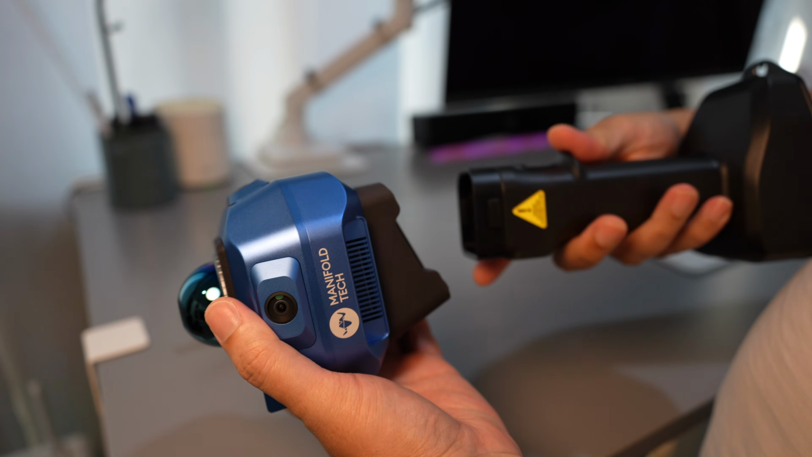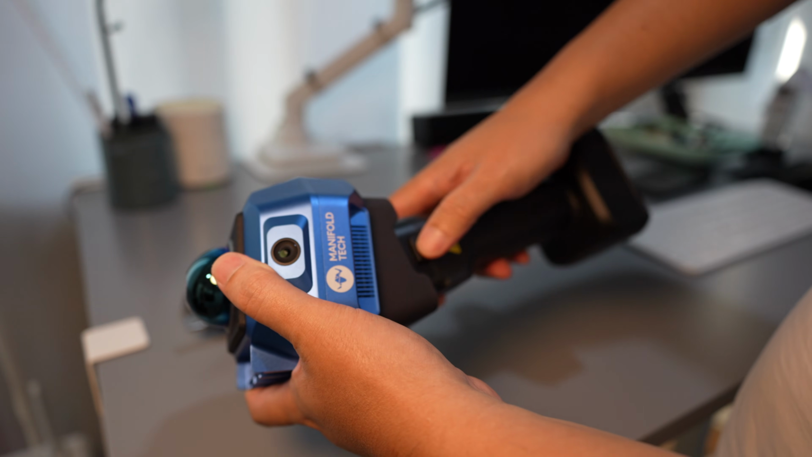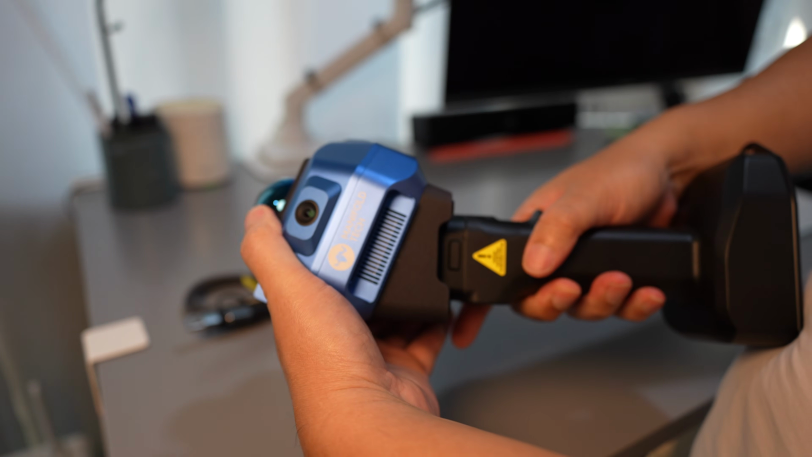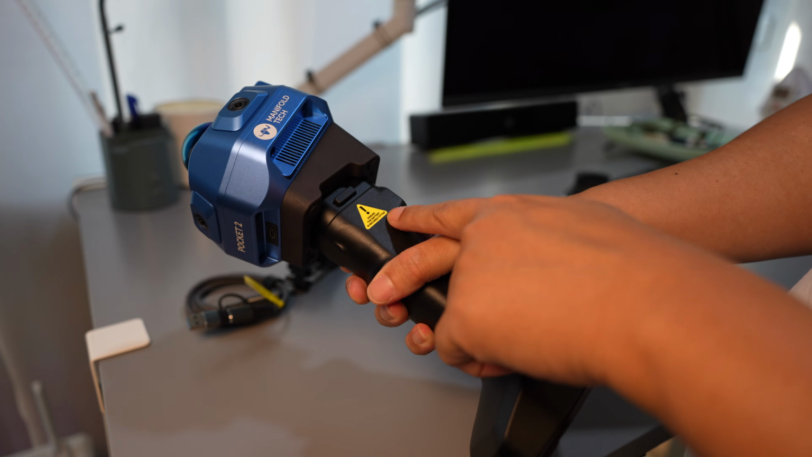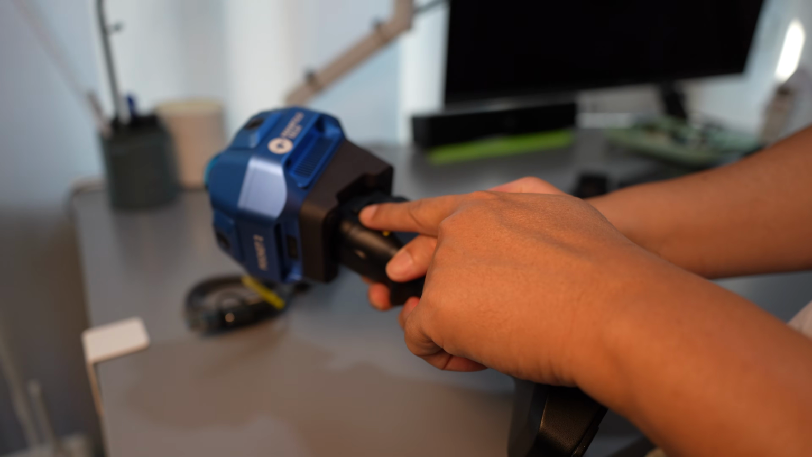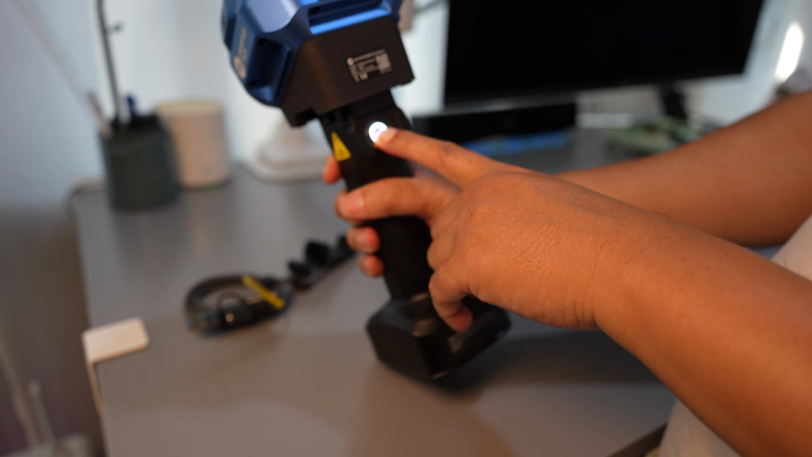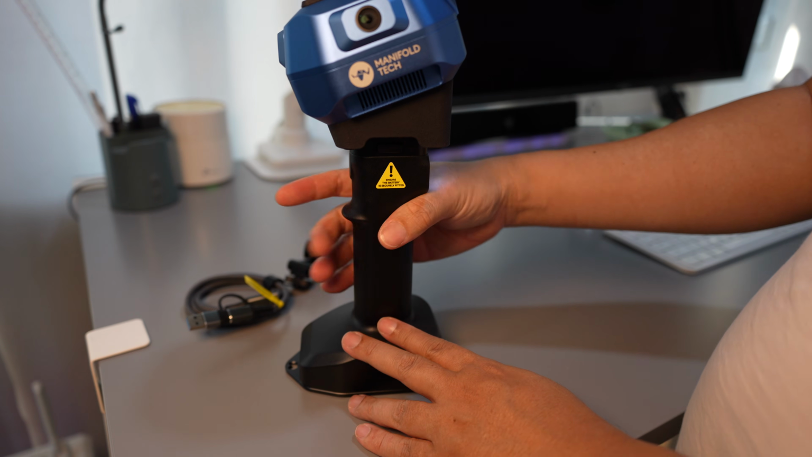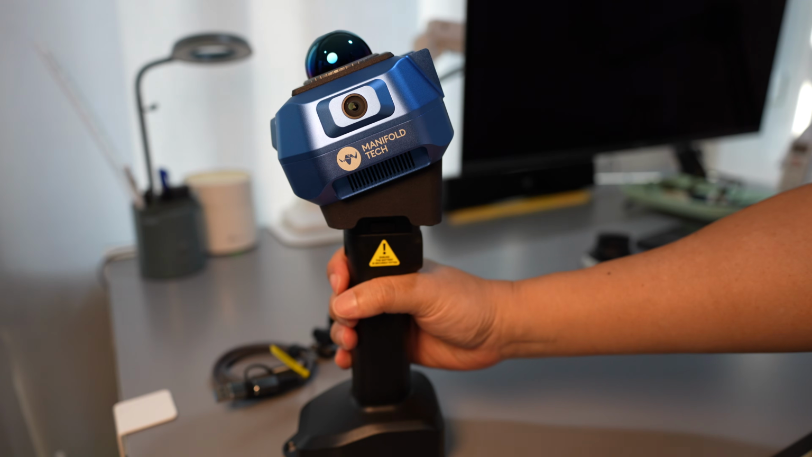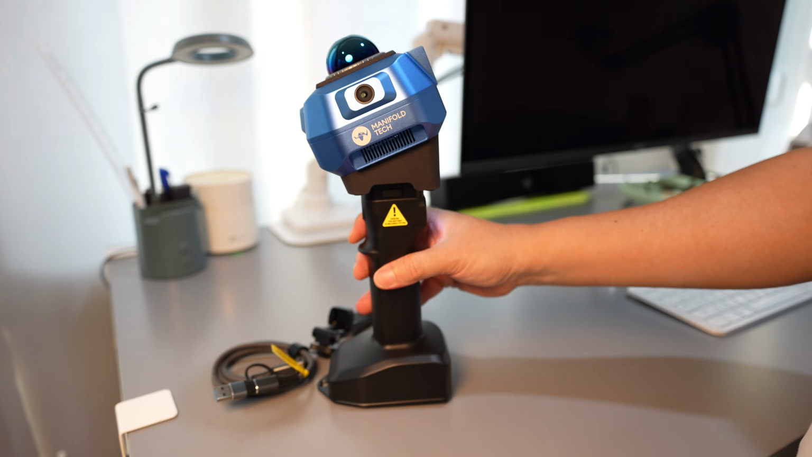When you're mounting the LiDAR unit onto the handle, make sure to push it in firmly until you hear both latches click into place. They have even added a warning here. Both latches need to be fully engaged. To power it on, just hold the button for 3 seconds, and it's the same process to turn it off. Each time you switch on the scanner, the LiDAR sensor will turn on along with it.